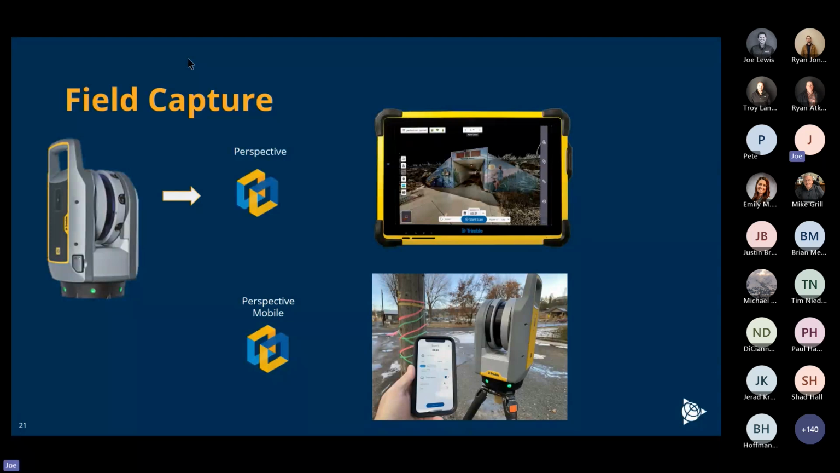You know that you have all the scans. You don't miss anything in the field. And it eliminates the revisits, even on scanning, which eliminates many revisits.